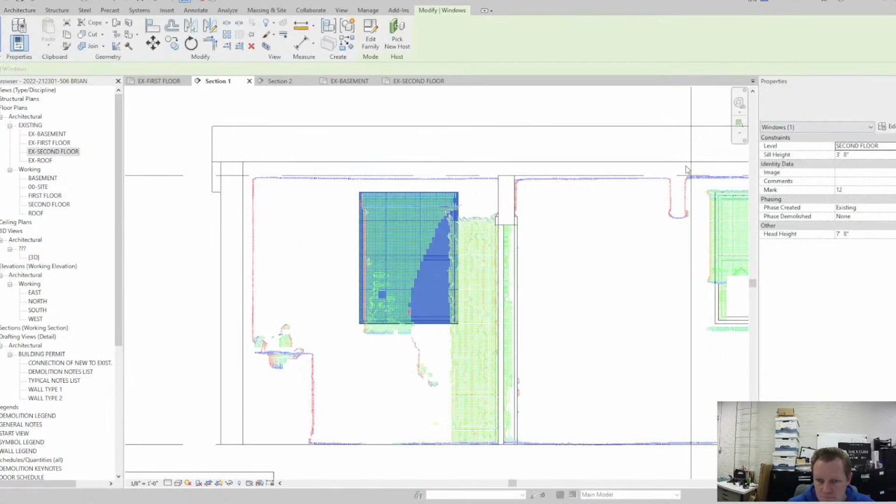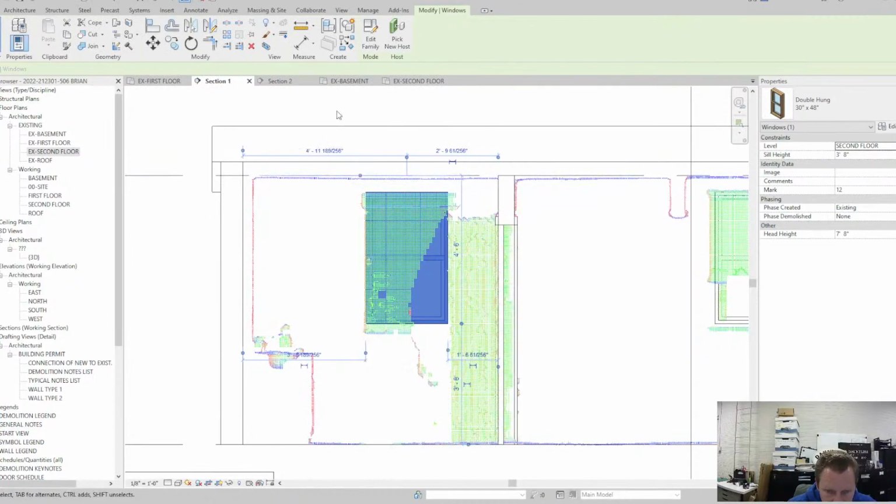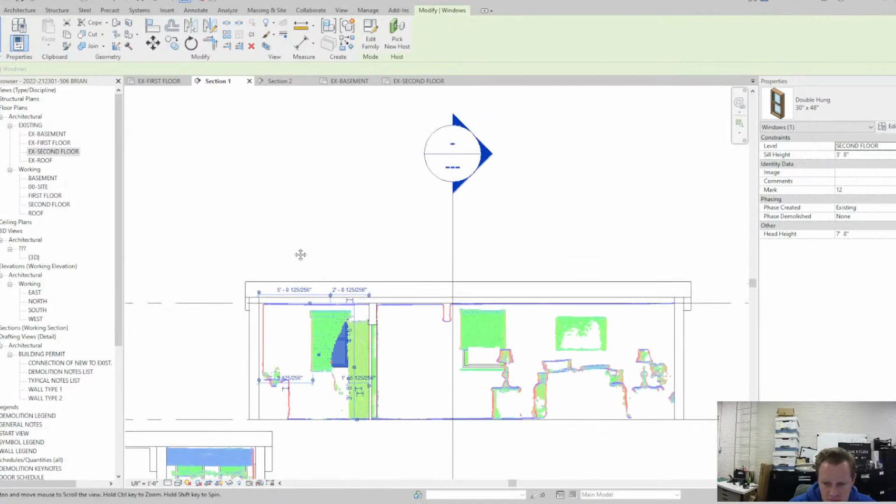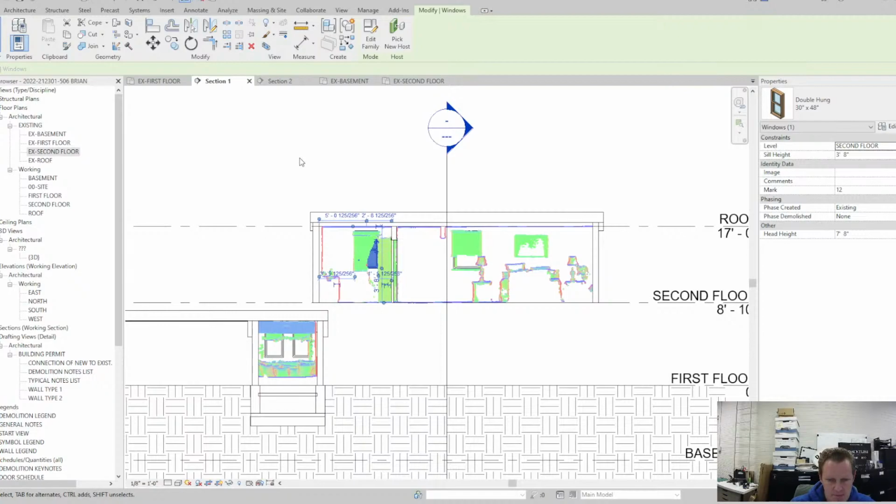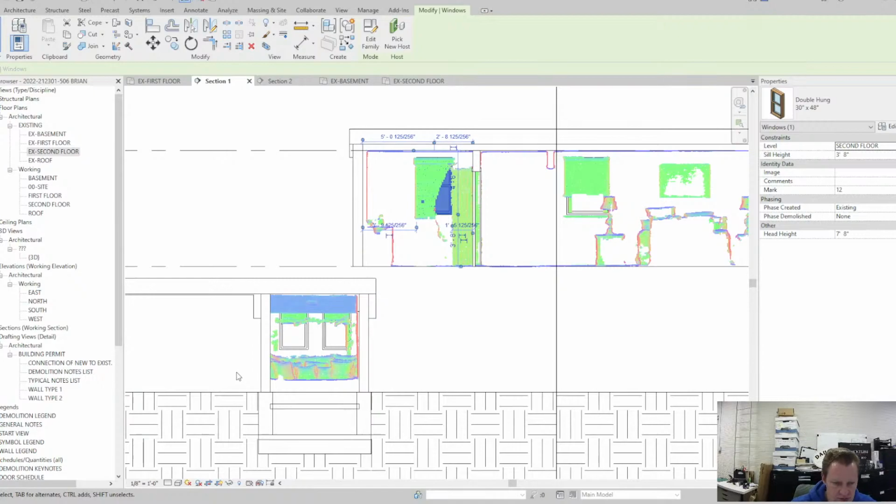Looks like it might be 30-inch. I could have measured it, but I'll go back and double check this too with the tour. There's a measurement tool in there so I can see that.